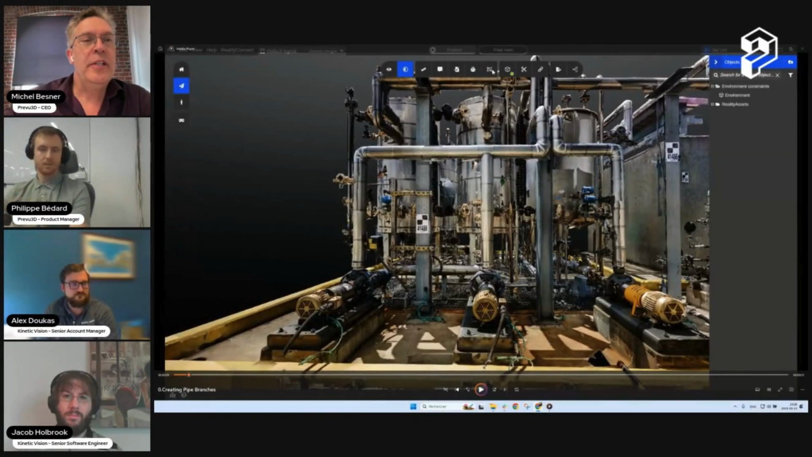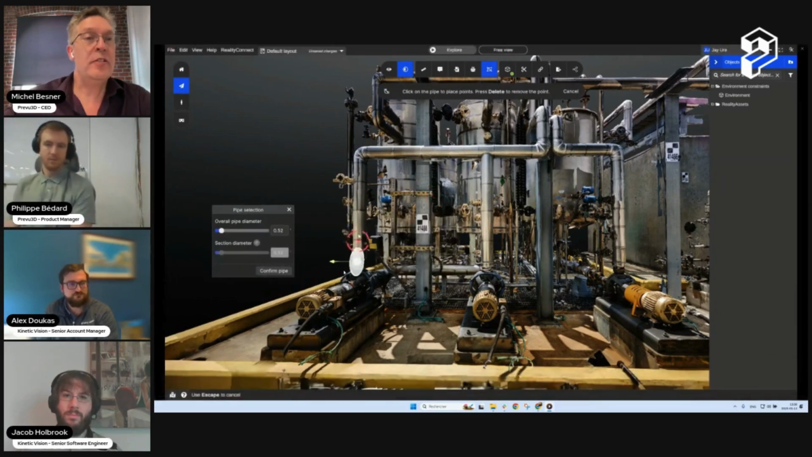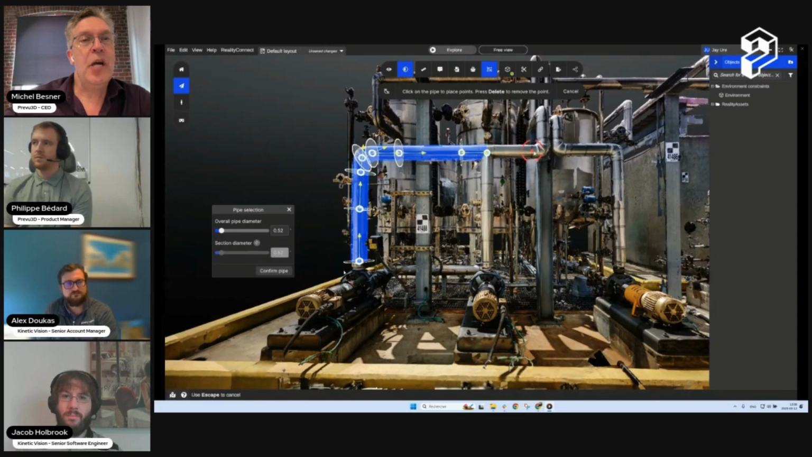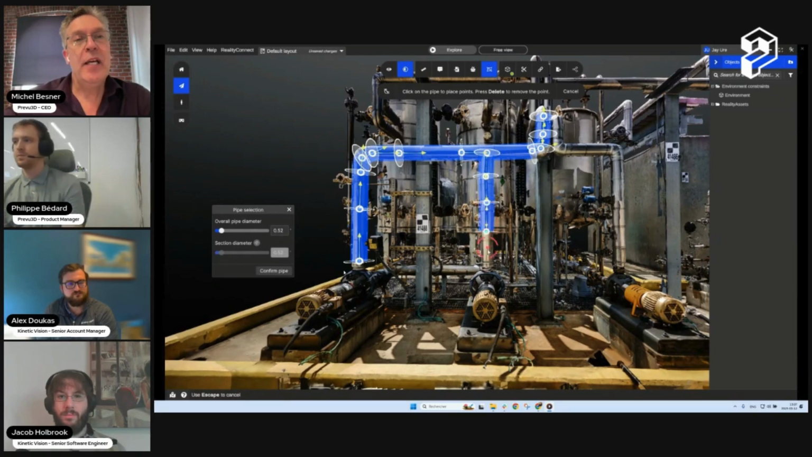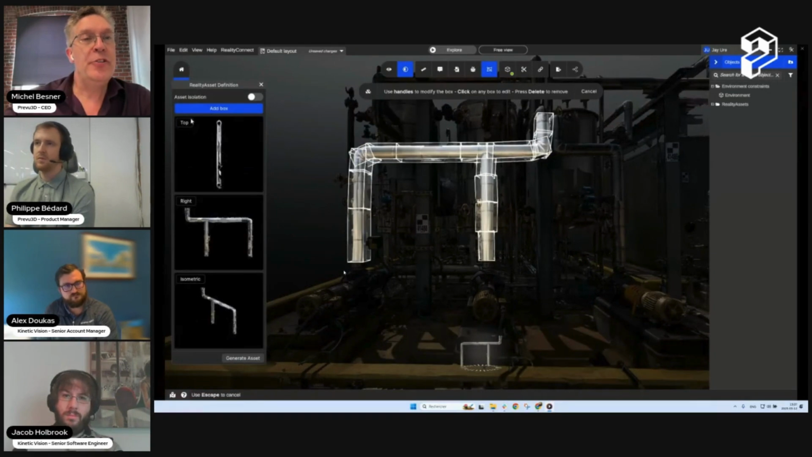So here, for example, we have some piping, and we'll use our latest piping tool that allows you to, in a few seconds, do a few clicks, and you're able to very quickly isolate this object. And at first, it looks like we're just drawing a line across the piping system, but actually, what we're going to end up creating is a volumetric shape of where this asset exists in this scan mesh model, as you can see here.